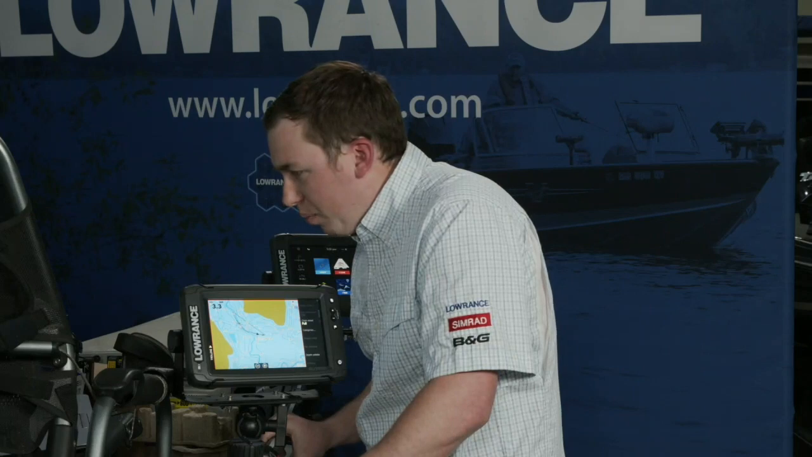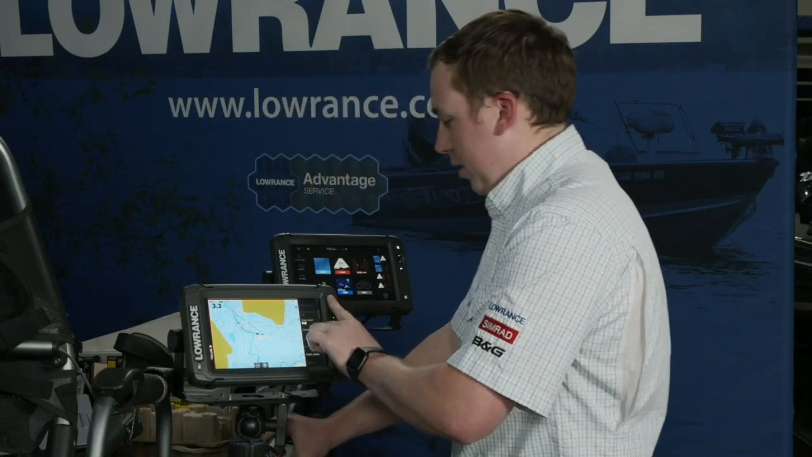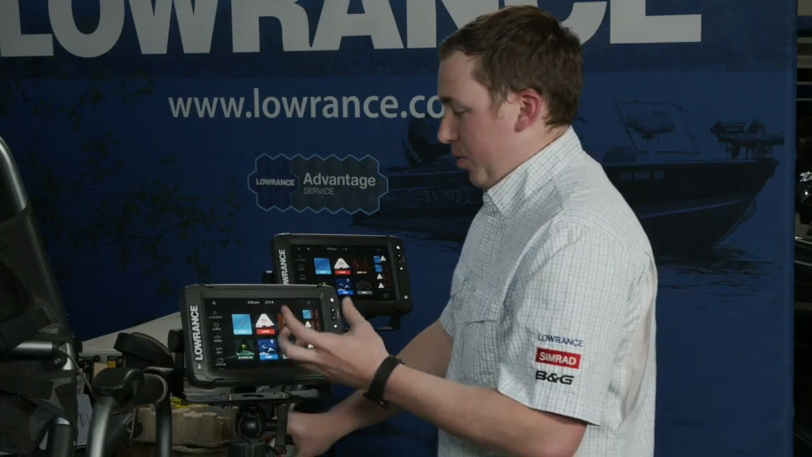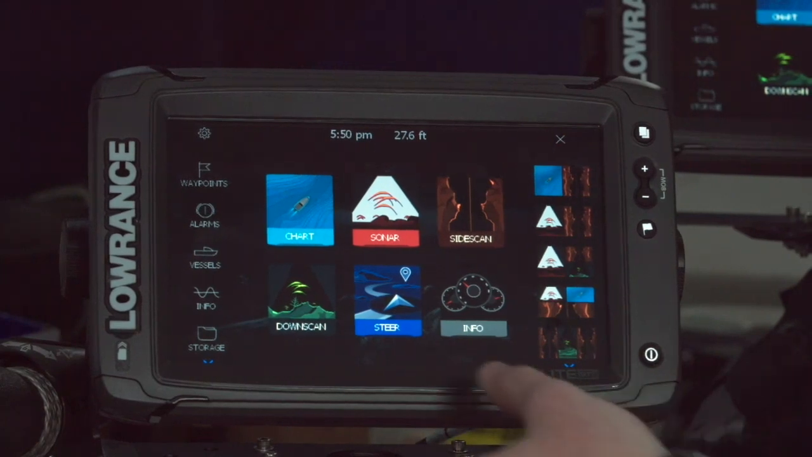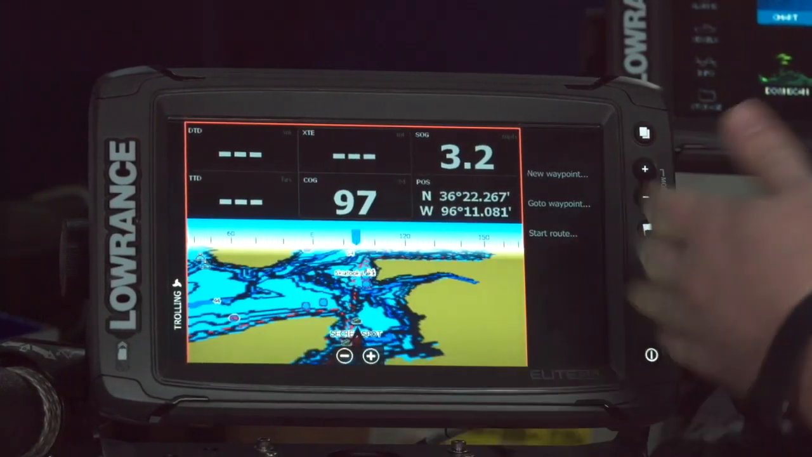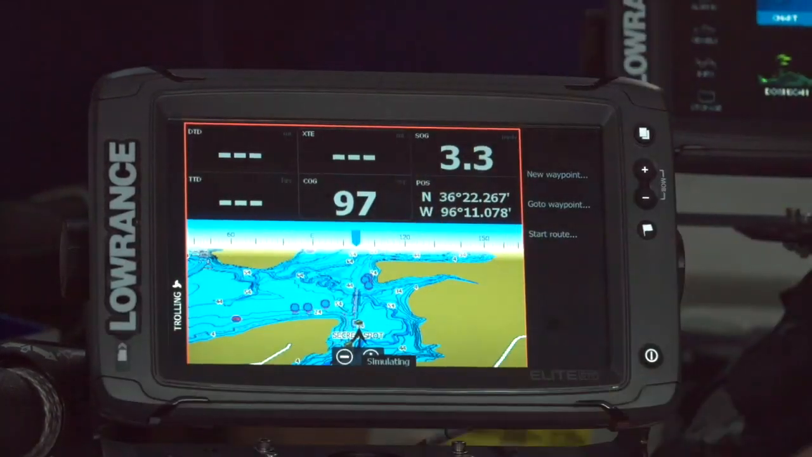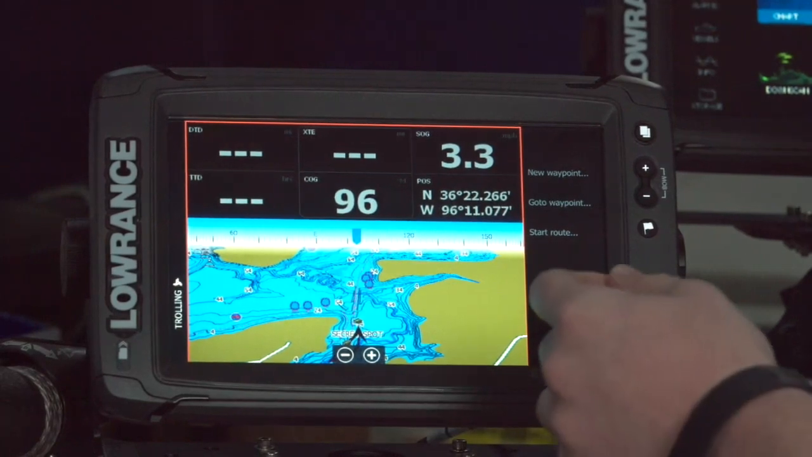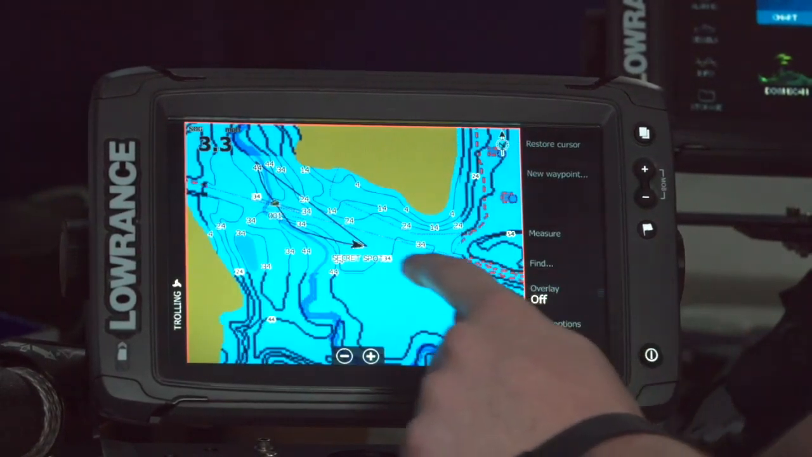How do you hide the menu or set the auto hide? I covered that one. Can you explain the steer screen? Yep. So steer is really cool, especially if you've got a Ghost trolling motor connected. If you've got it navigating you along a route or to a spot, this is kind of like your trip computer. So let's set up a navigation real quick, and I'll show you how.